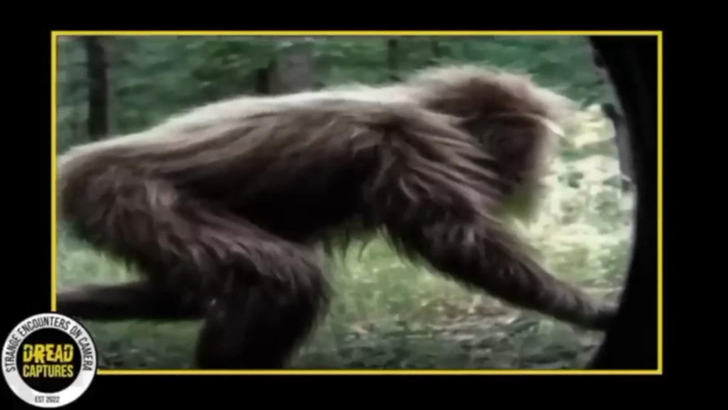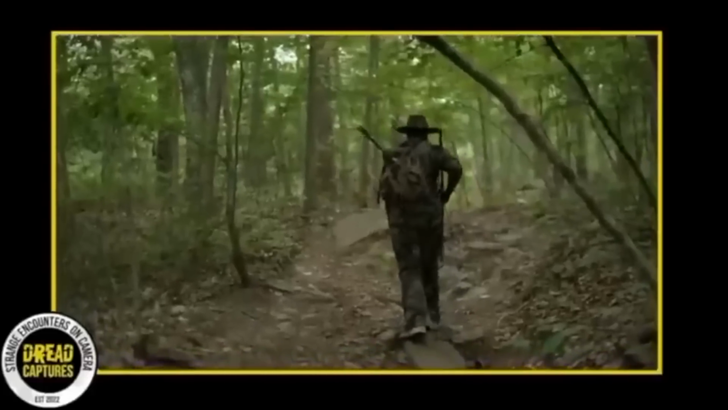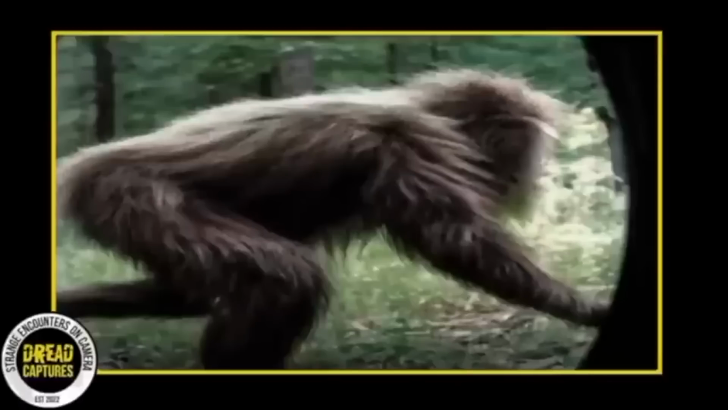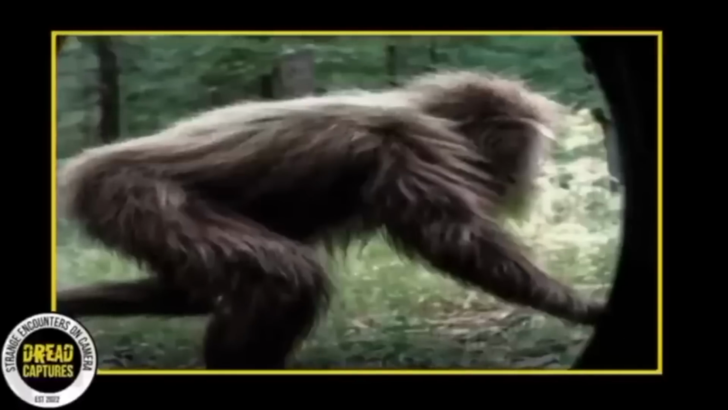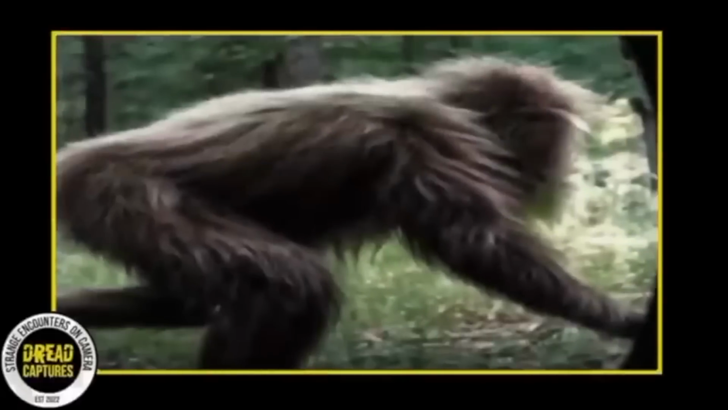Here's the story. A hunter put a hidden camera in a tree and left it there for weeks or even months. When he checked the footage, he found something truly unsettling. An unknown hairy creature on all fours. What do you make of it?